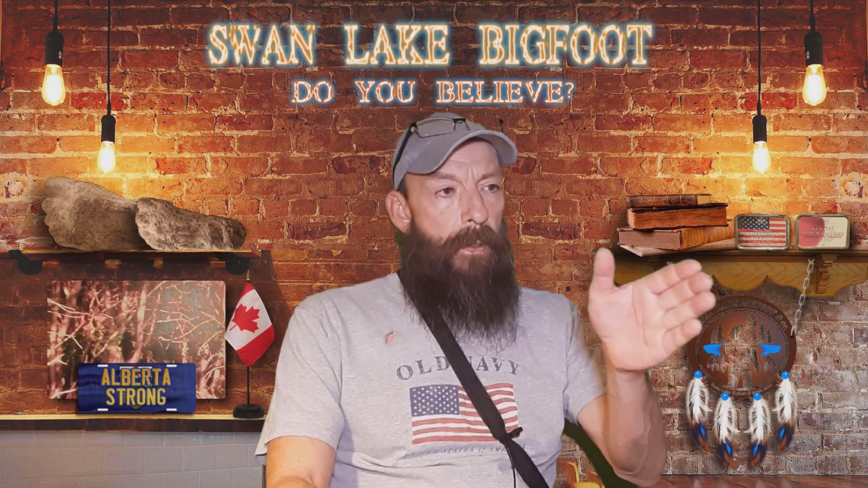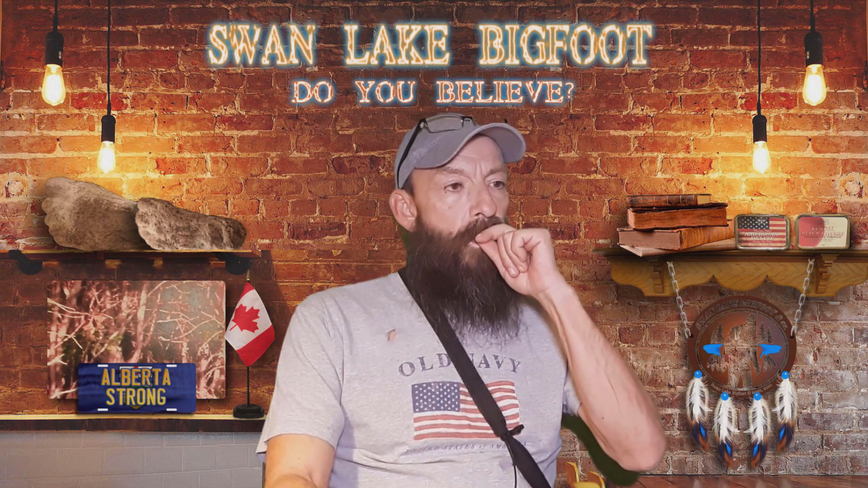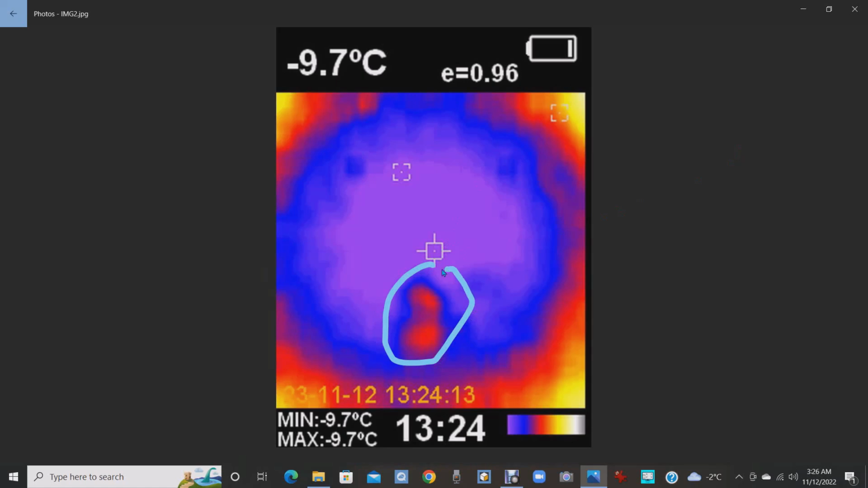Something is showing up in the middle of the trail to my house, right here. I'm not sure what this is. It just started showing up in my thermal, and again I take the still.